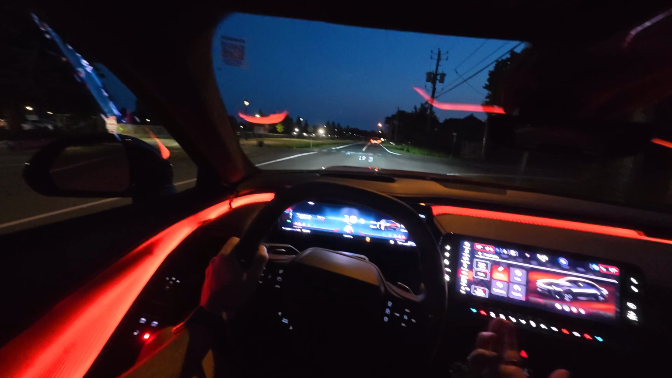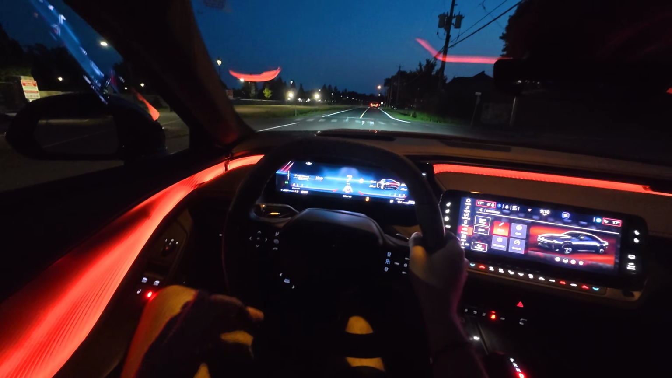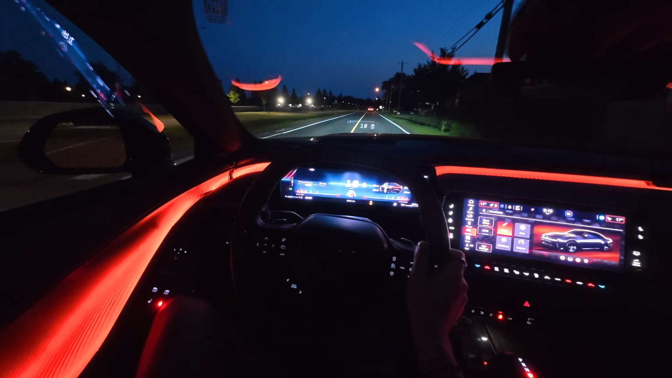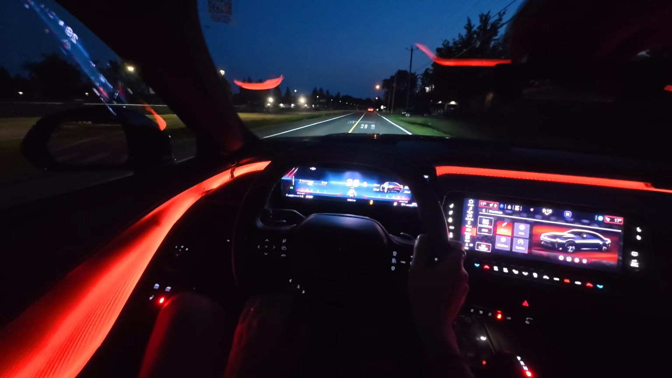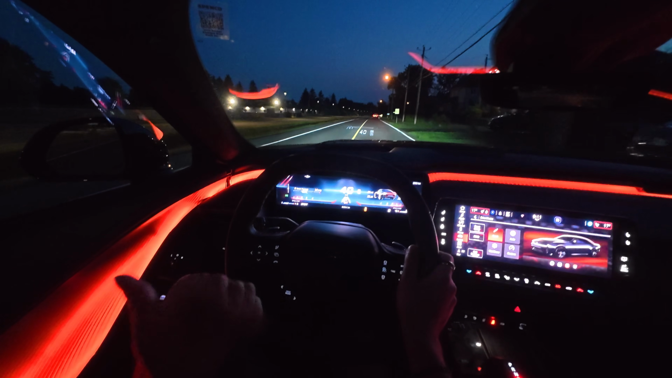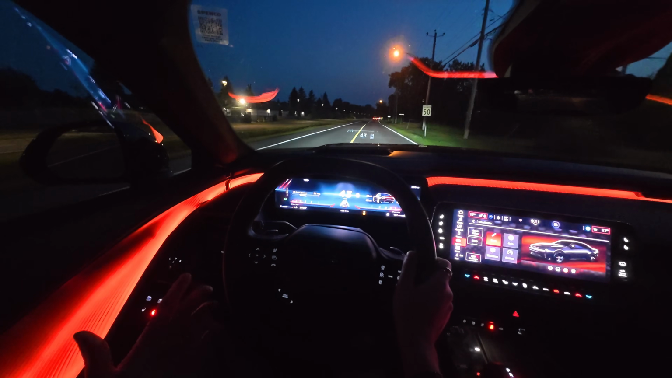mode. And there was a thing that I saw on the internet that said there are secret drive modes or whatever, but I was never able to access them. Because you're supposed to be able to press the drive mode button twice and then press the down arrow, and then you'll get a drag and a track mode. I don't have that, and it doesn't work.